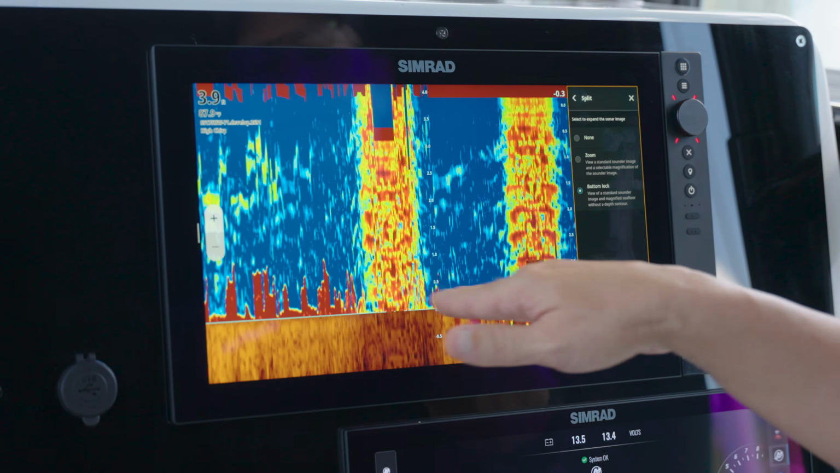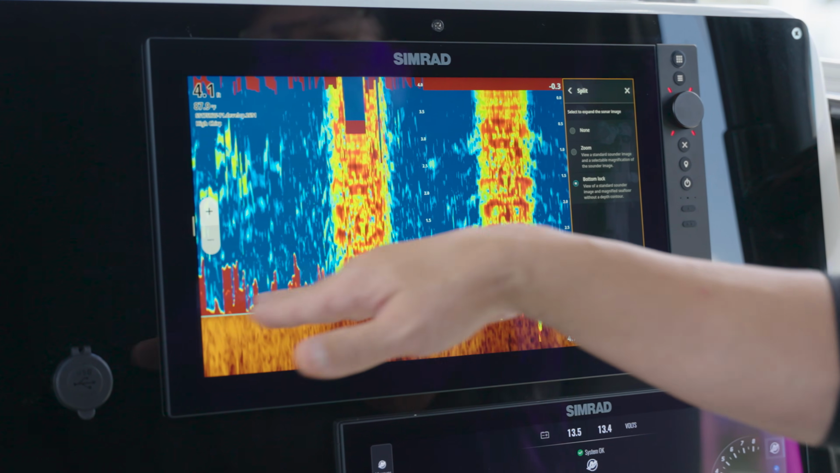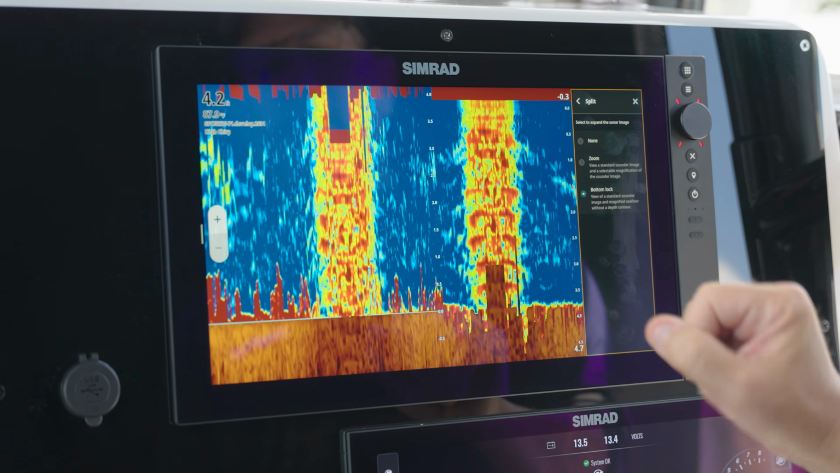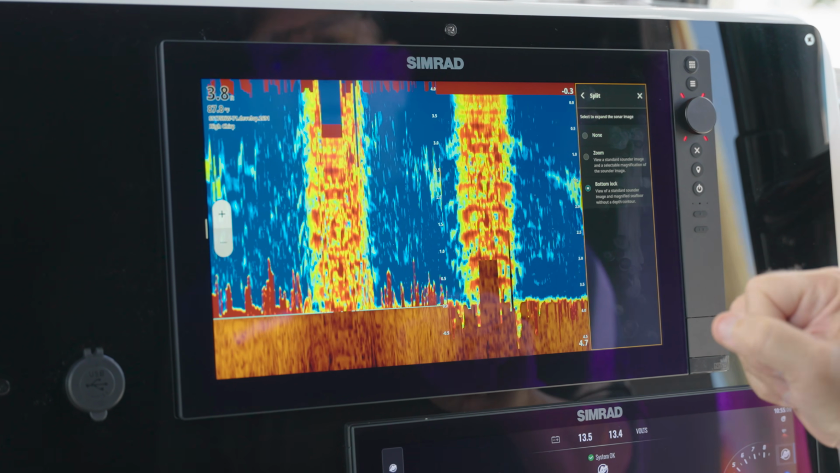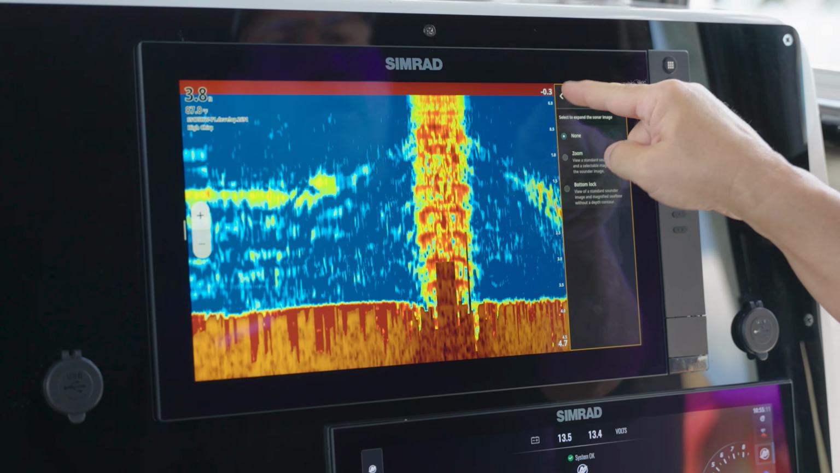Bottom lock is going to draw me a complete flat line. This is, if you're over a spot and you're over a reef, you can bring in this bottom lock. It'll completely flatten everything out, so the only thing that you're going to see there are any fish targets. So really helpful when you're doing bottom fishing. We're going to leave that on for none now.